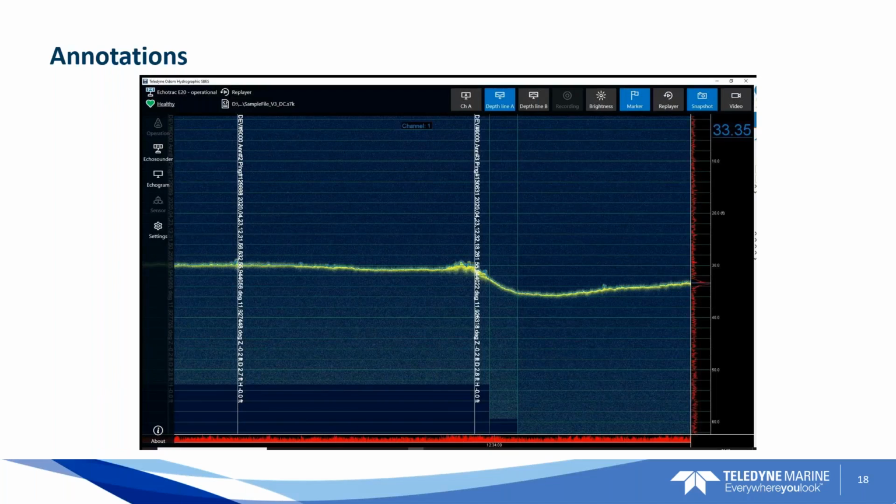The annotation for the echo sounder can come directly from the user in the user interface here for the E20 by hitting the marker button, or it can be annotated by your software package with like a function key. I know, for instance, HYPACK, you can set annotation back to the echo sounder, and it can annotate based off distance and time. So that's helpful.